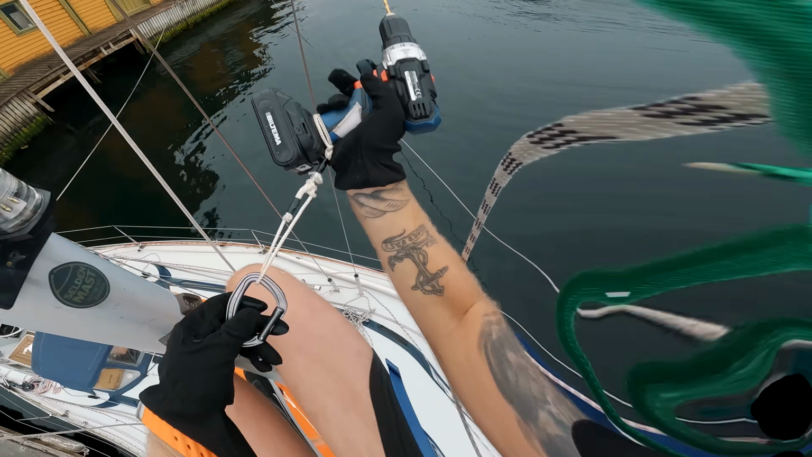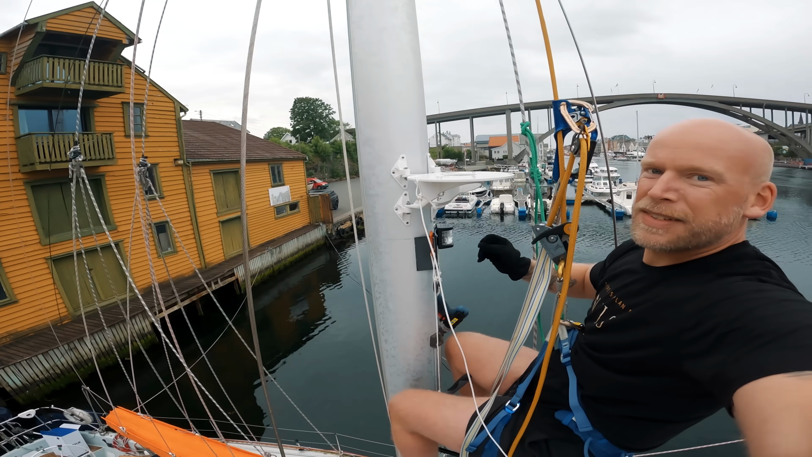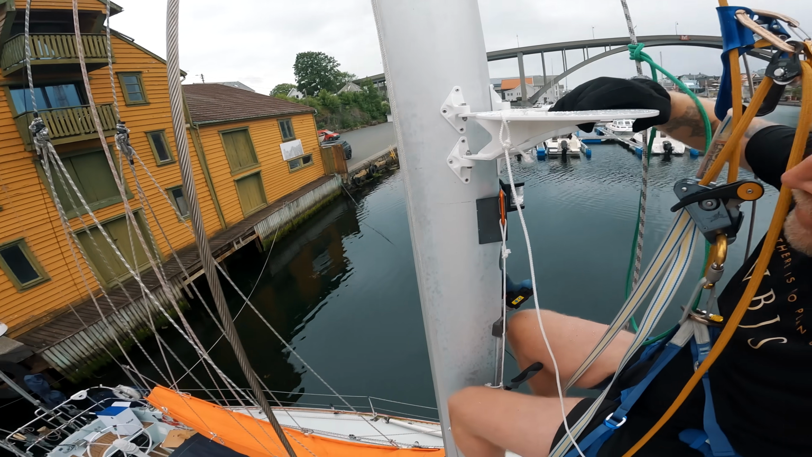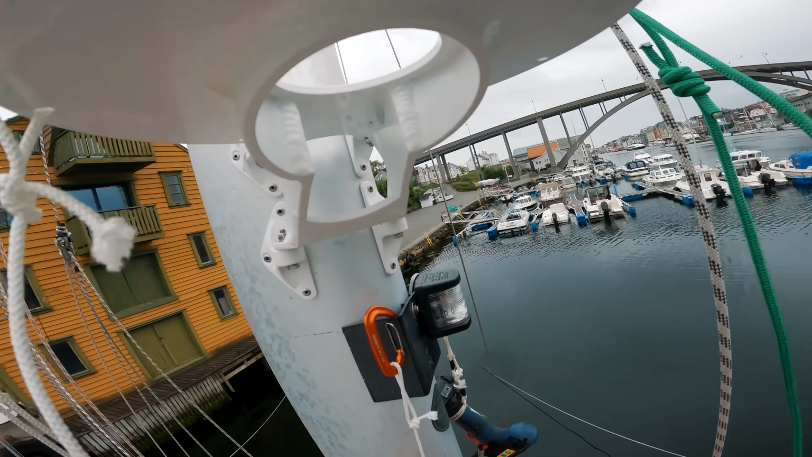Unfortunately, for some unexplainable reason, my camera suddenly started acting weird and stopped working until resetting it. After drilling all the 12 holes, the bracket got riveted to the mast. Okay, so that was the last one. And this is like really sitting tight now. 12 nails. Great.